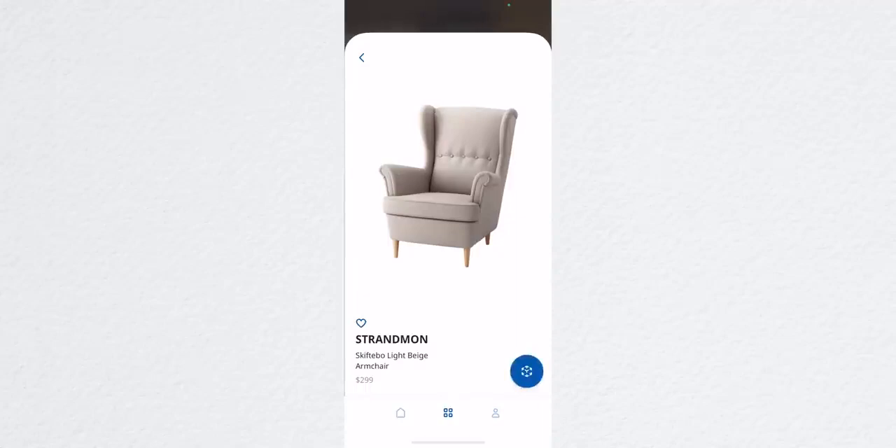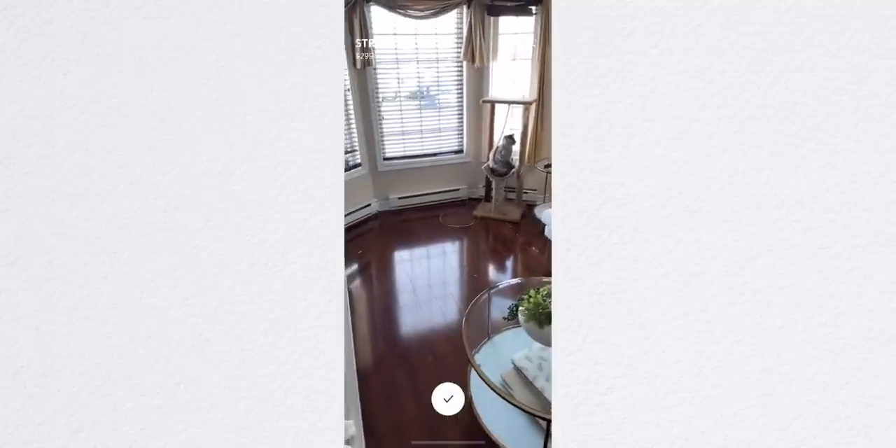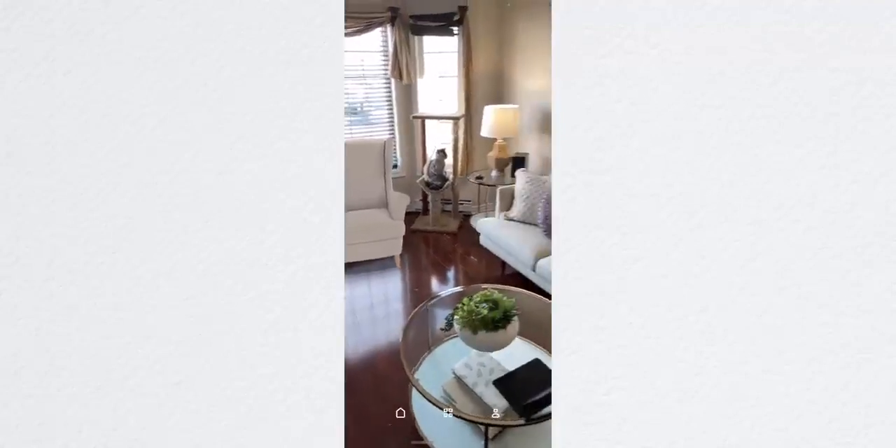There's apps like IKEA Place too, where you can put one or more of IKEA's furniture items in your room so that you can see what it'll look like with your other furniture, which is actually a lot more helpful than I thought. Unfortunately, this also makes me about 10 times more likely to order furniture from IKEA, which I'm sure is definitely the point of the app.